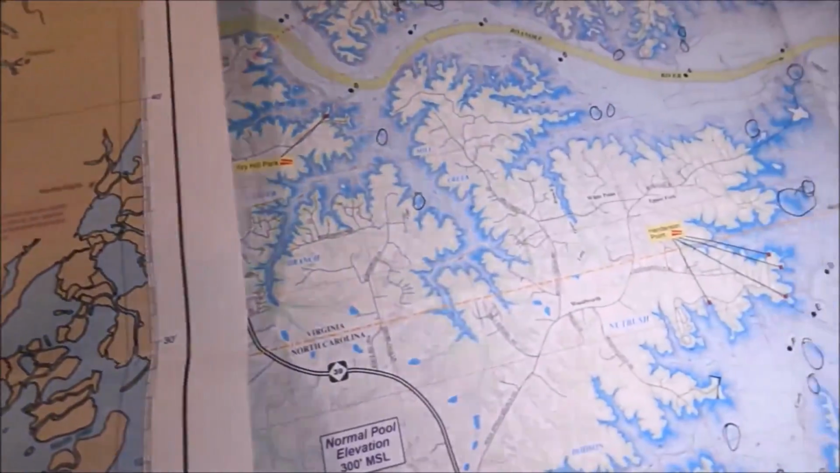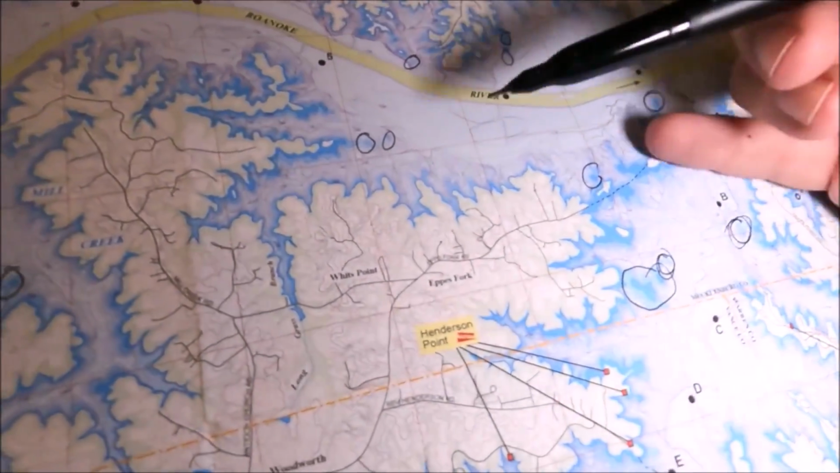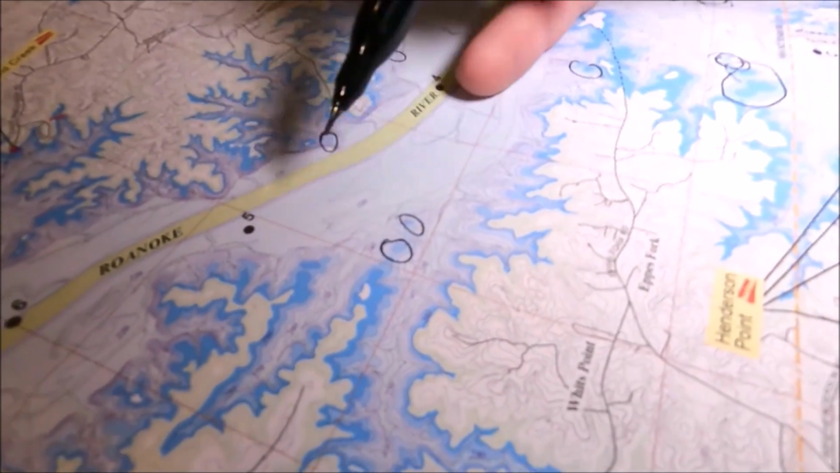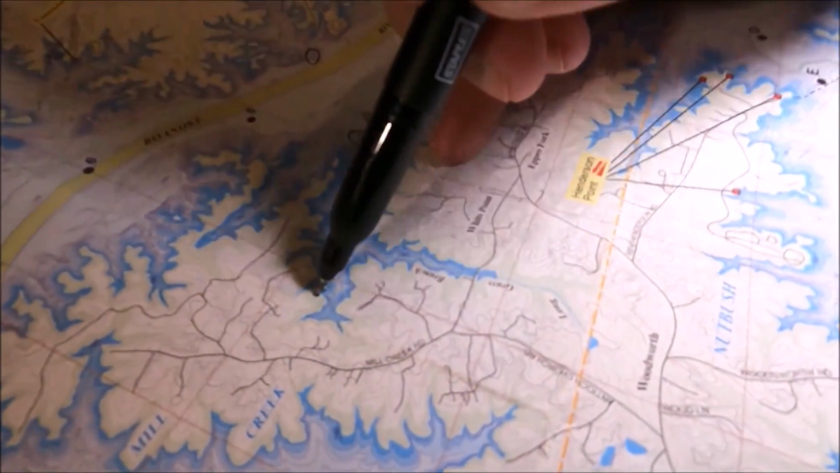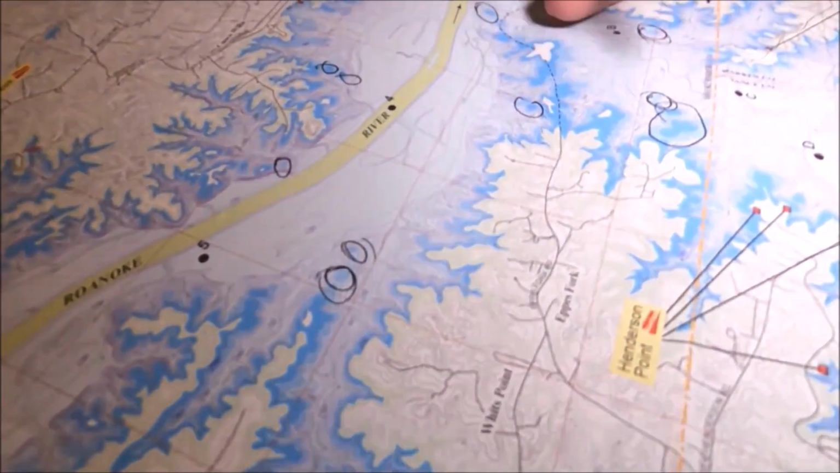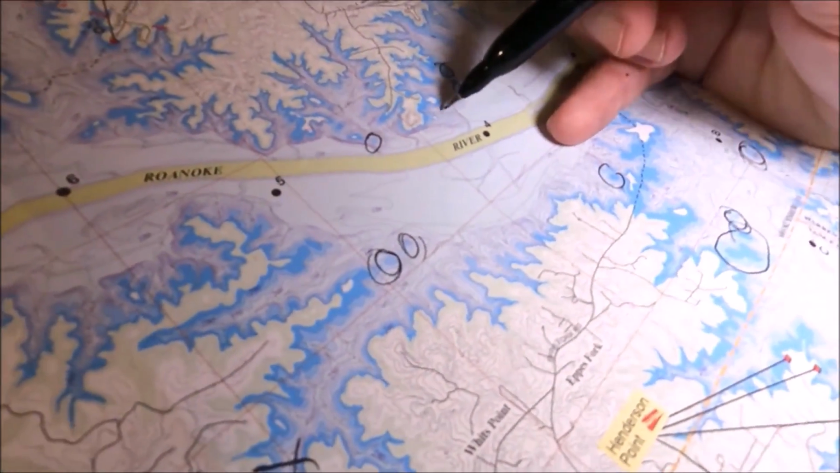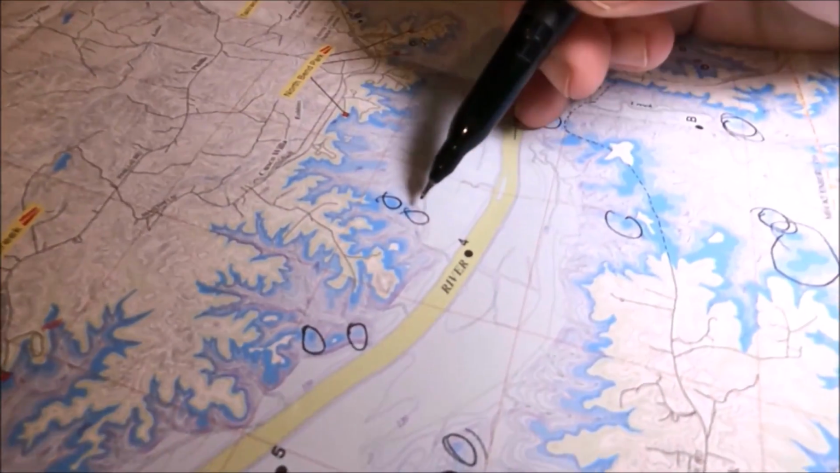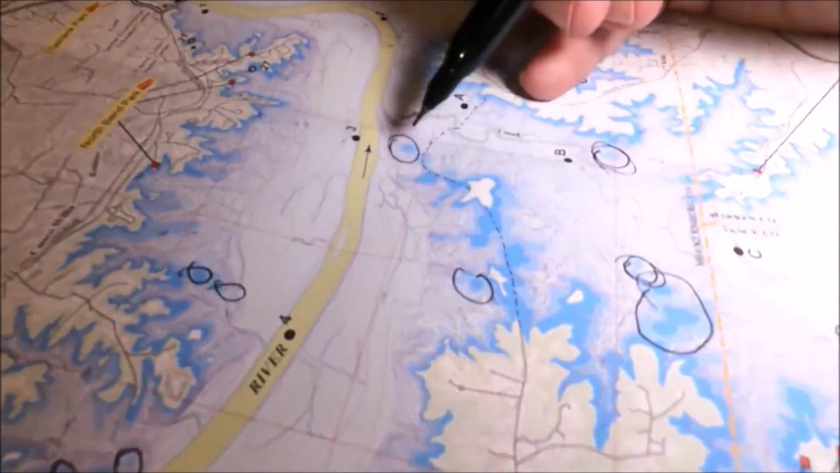Moving over to our freshwater chart, it's a little easier because they'll show the actual humps and you'll see the contour lines around them. So say I'm going to launch over here. I'll go ahead and start circling my humps. This is a chart I've used before, obviously. And even look at that little guy right there.